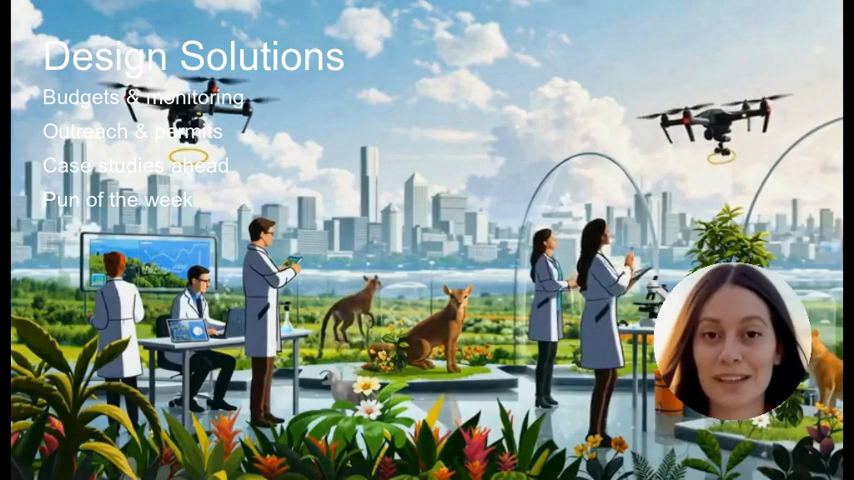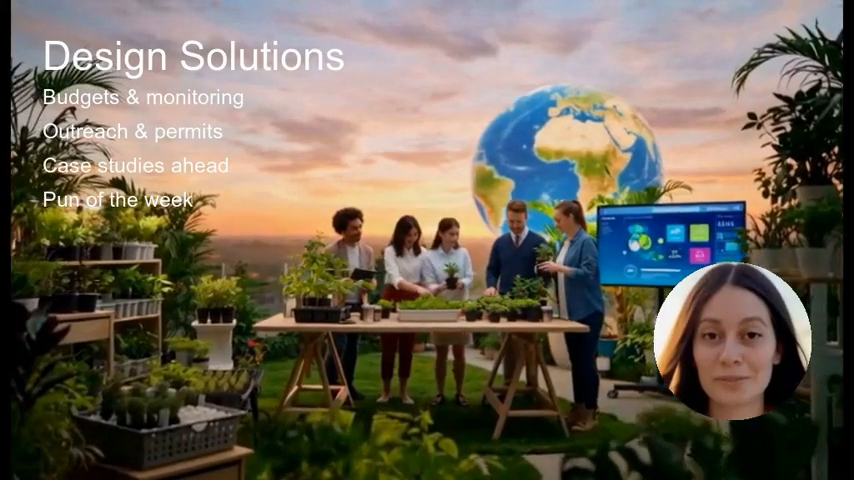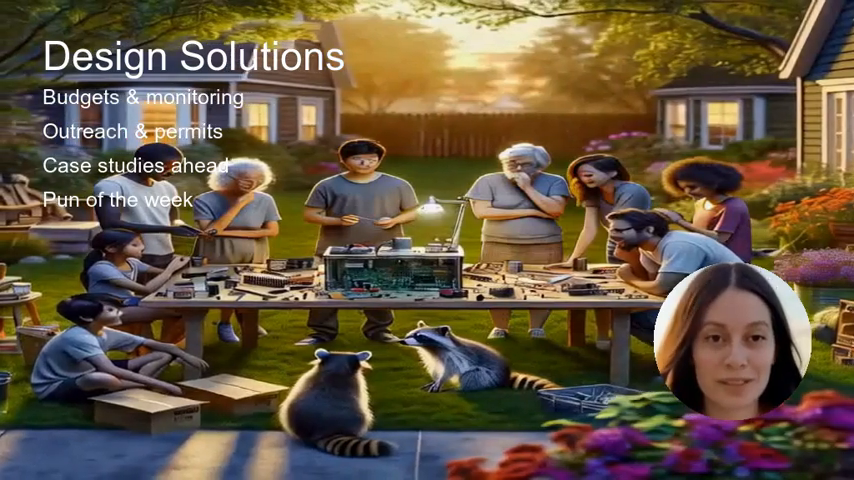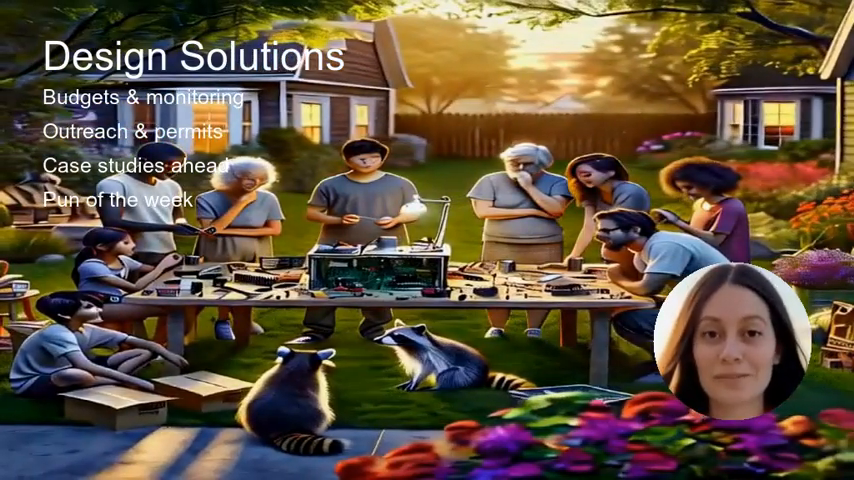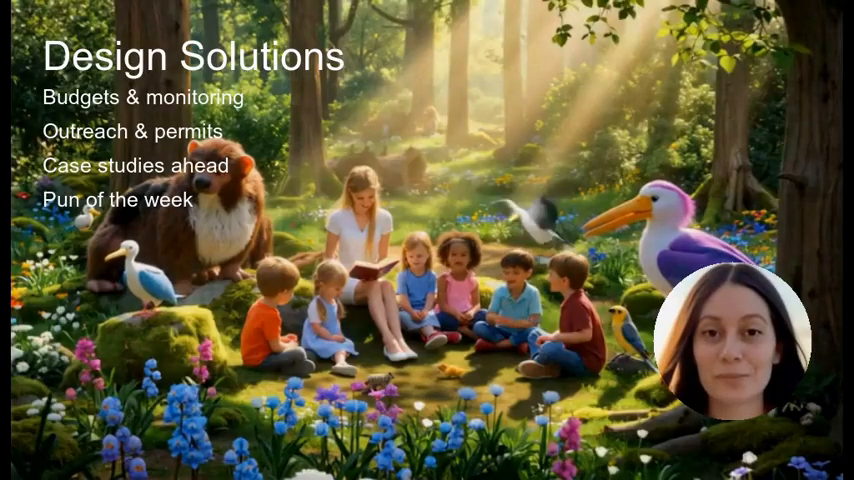Keep your questions ready and stay curious, because these case studies show how different cultures and communities tackle the same problem in creative ways. We'll also revisit a comment from one of you who asked if smart traps could be adapted for backyard raccoons. Hint, yes, with permits.